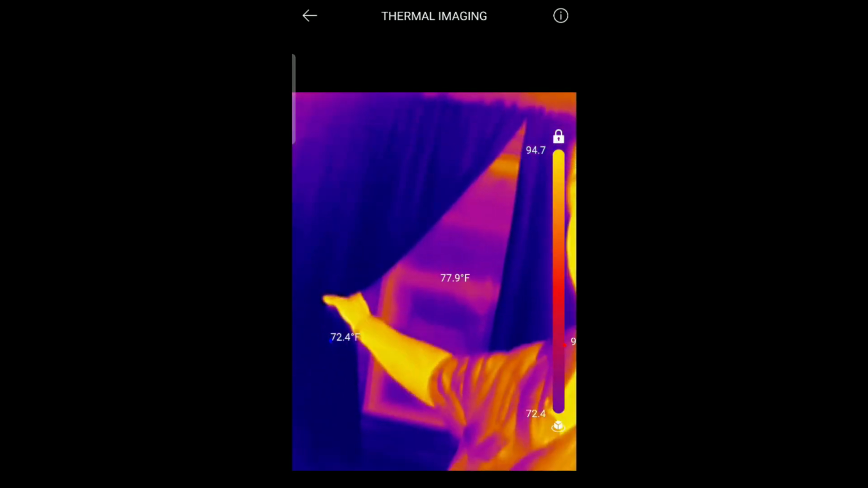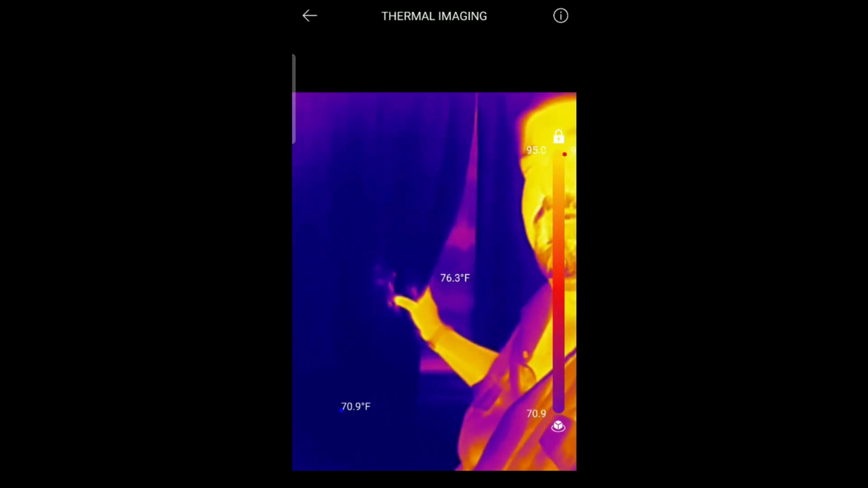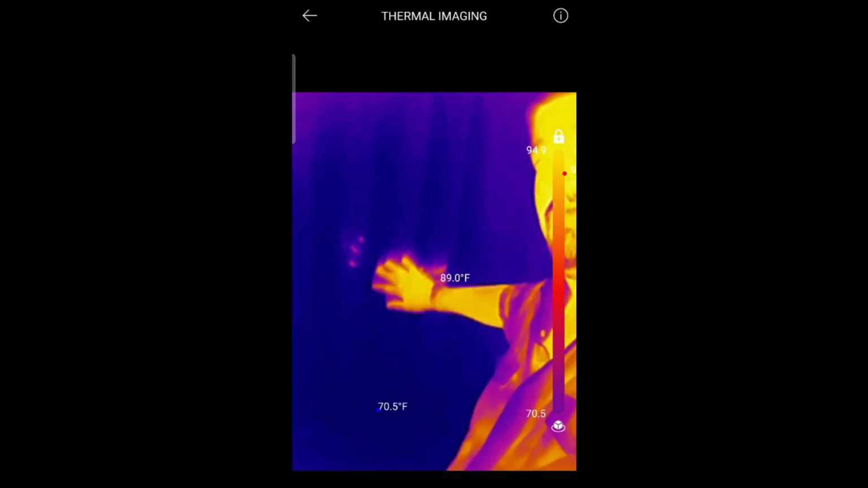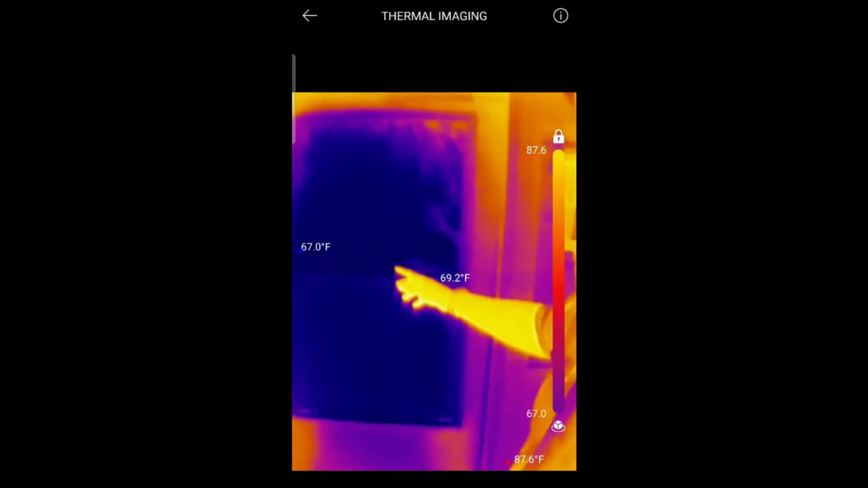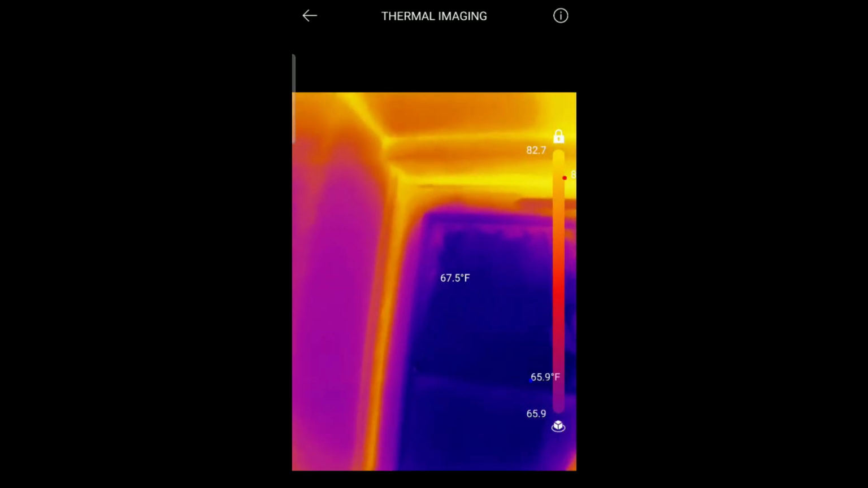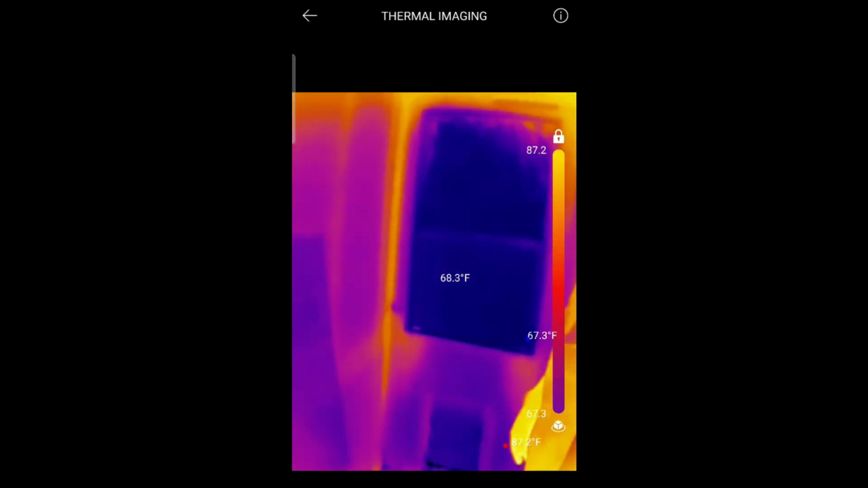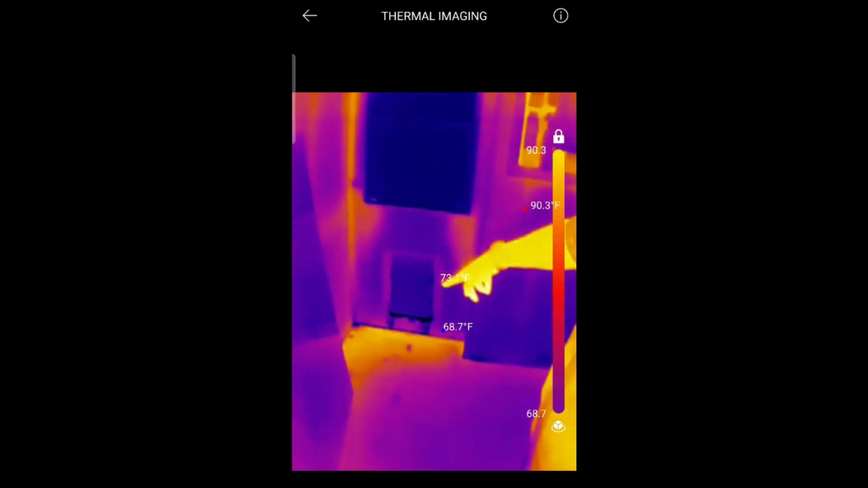Kinda. It's really bright now because it's bright outside. Oh, it's like I made it dirty. I try to wipe it off. So here's the window to outside. It looks like it's dark outside, but it's not. But you can see all the heat coming in around the outside of the door and the bottom of the door.